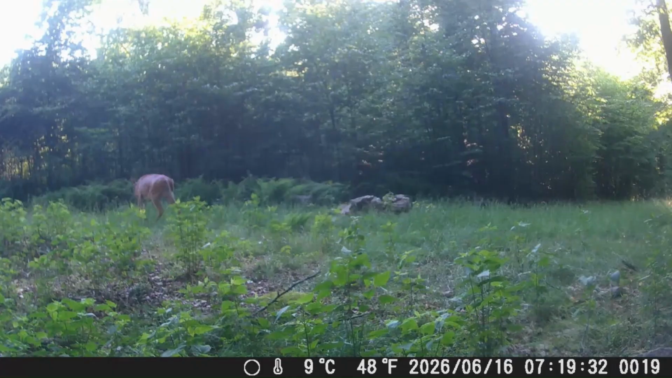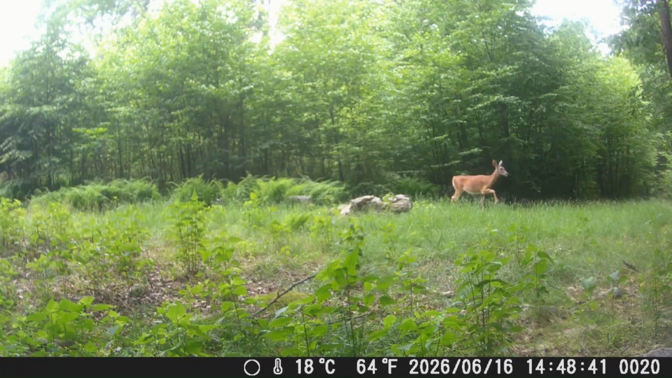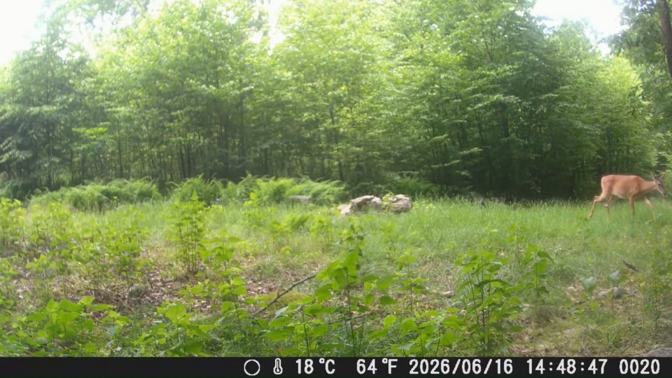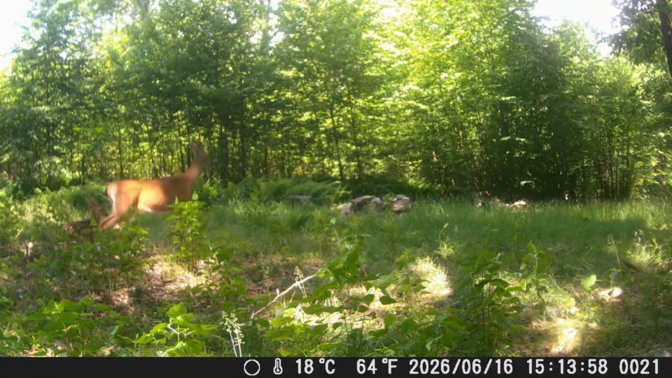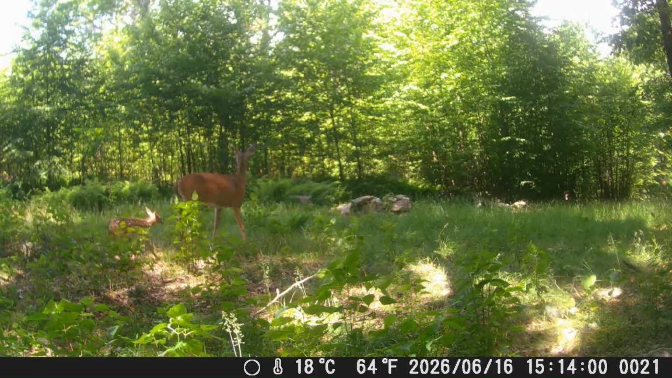And I'm noticing even riding around, there's been a later batch of fawns born where you got the smaller fawns in the area, along with some that are a month or so older. Doe wandering through again. And both of them together here again.